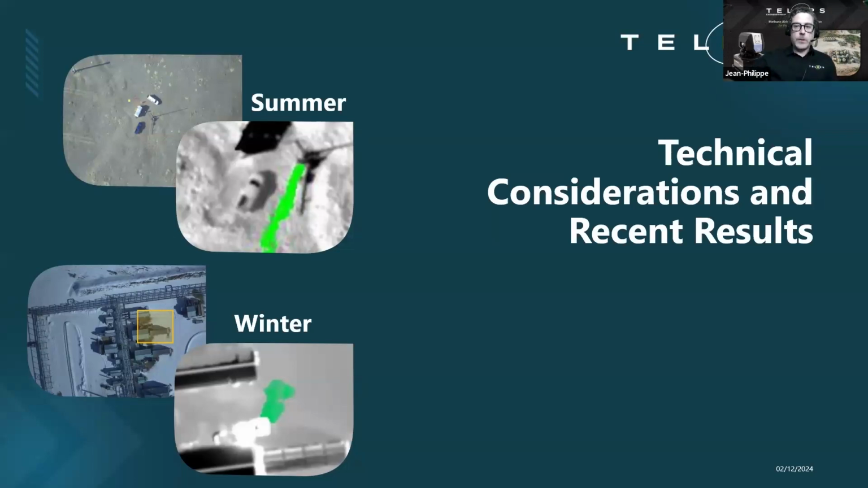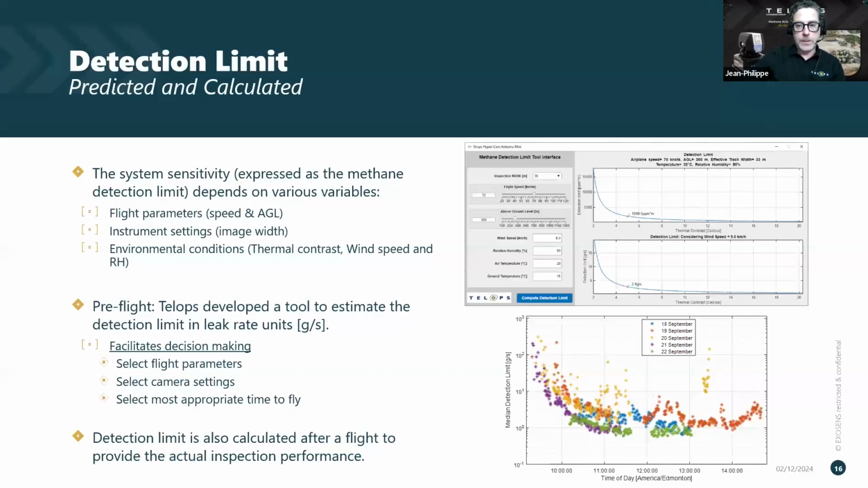I'd like to conclude with just a few graphs of the most recent results that we've managed to get. So we did, a few months or a few years back, high level or detailed semi-blind testing in summer conditions. And we just recently did a much shorter semi-blind test campaign during the winter. And those are the results that I would like to share with you. But before doing that, a quick word about detection limit.